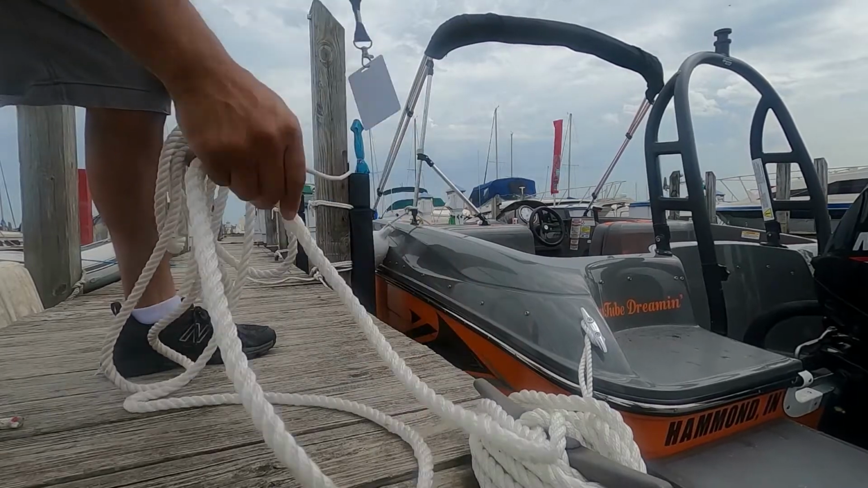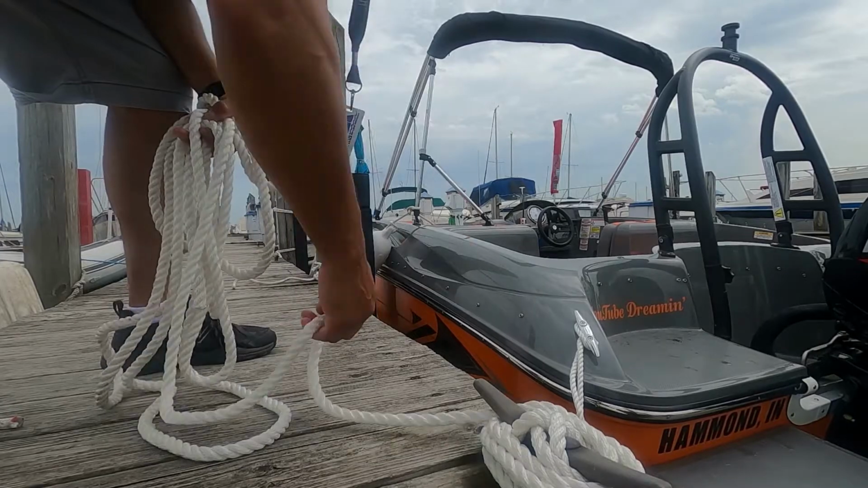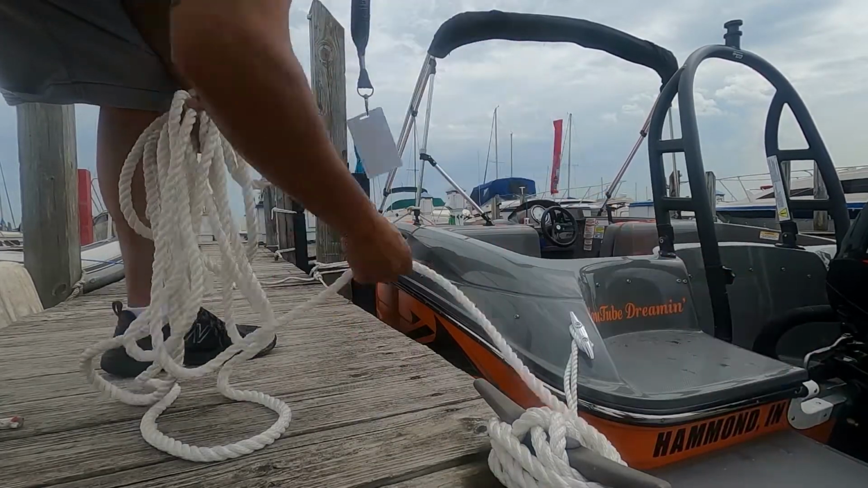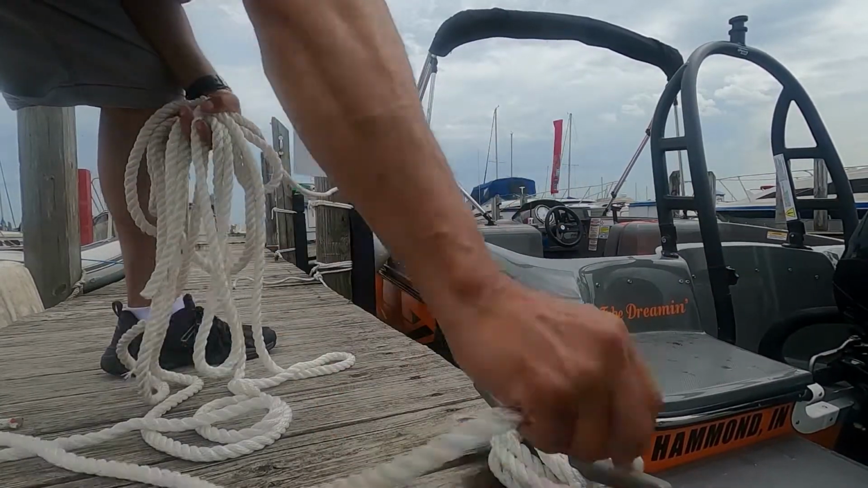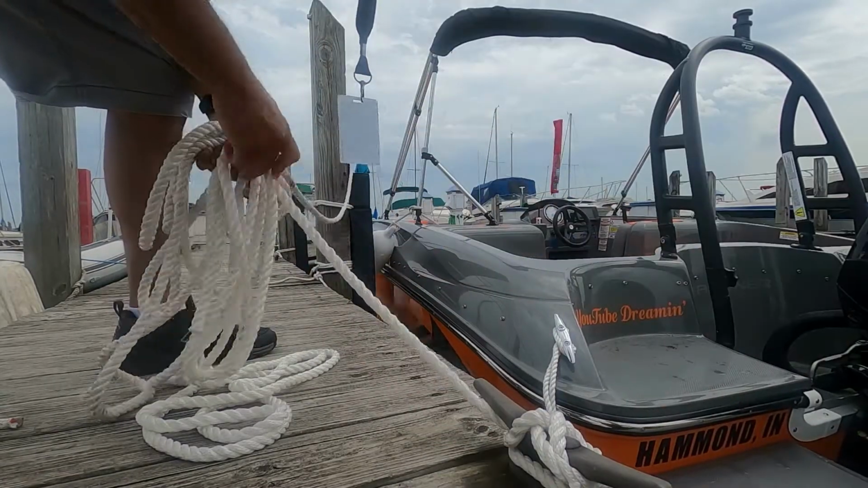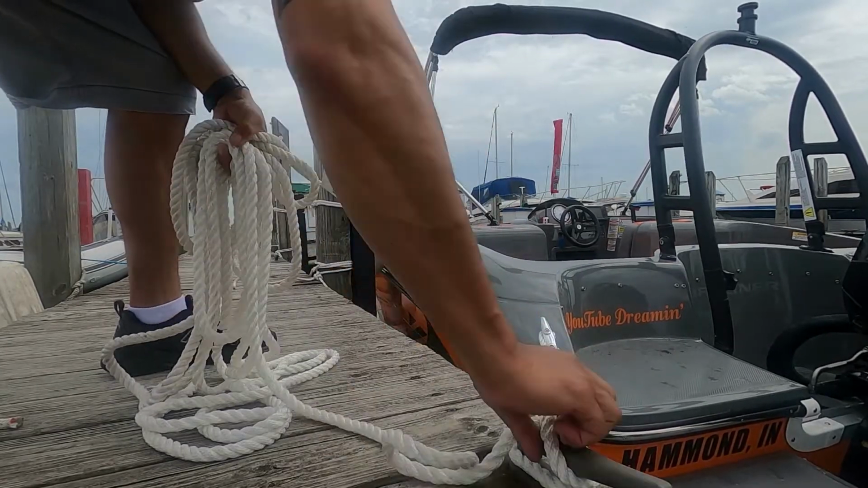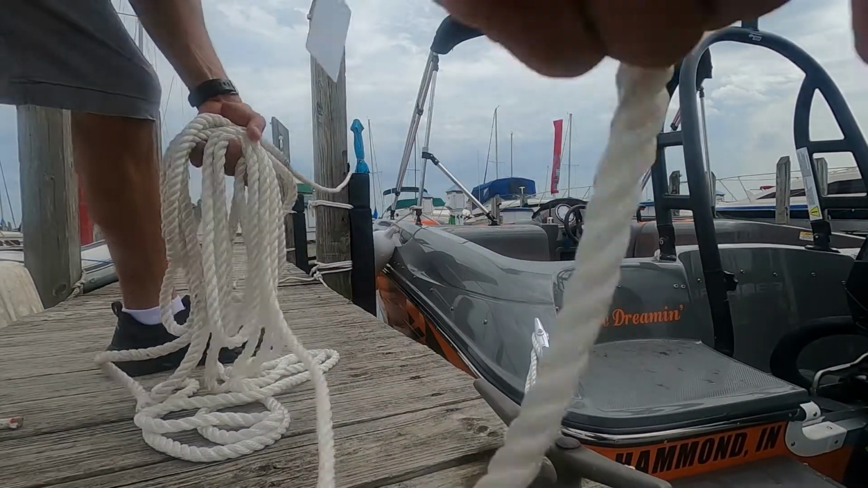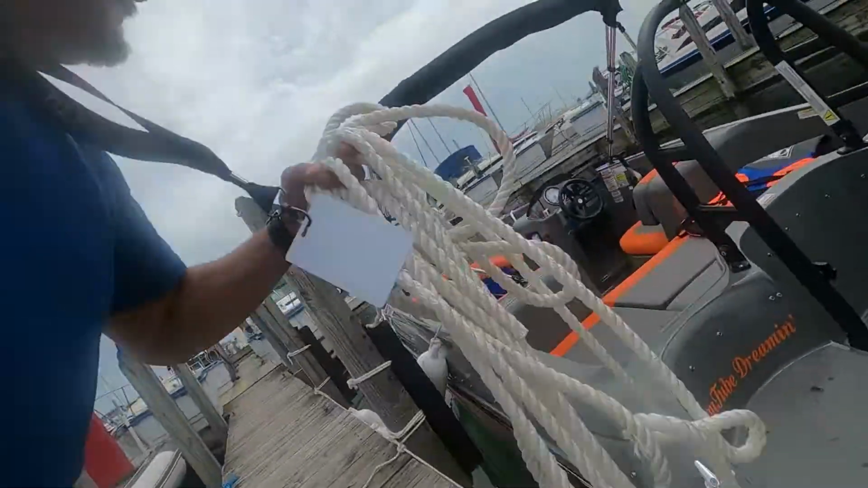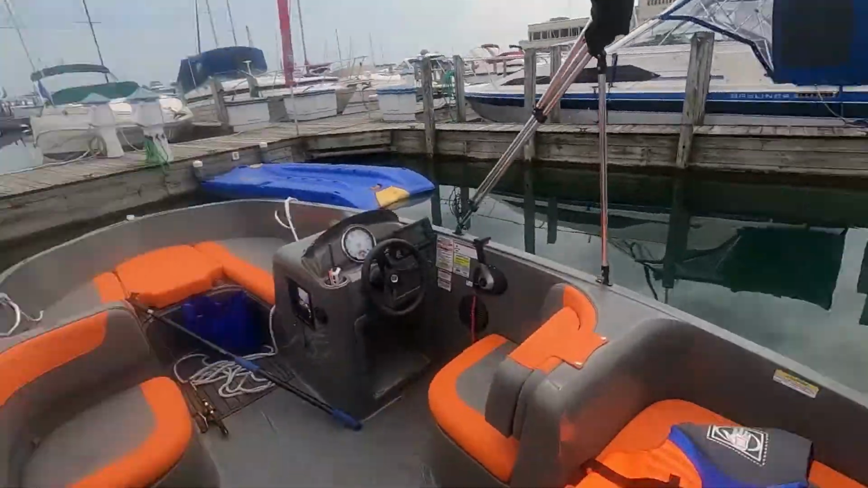Now these right here, I do leave tied on, but I tuck them in my seats, because if you have this and you're not noticing in the wind and it flies out, it's gonna get wrapped around your propeller, and then you're really stuck out there. So these, make sure you either take them off or you have them tucked in somewhere really good. So you see, I got the boat right here by me, and then I can put these in the boat and step on the boat.